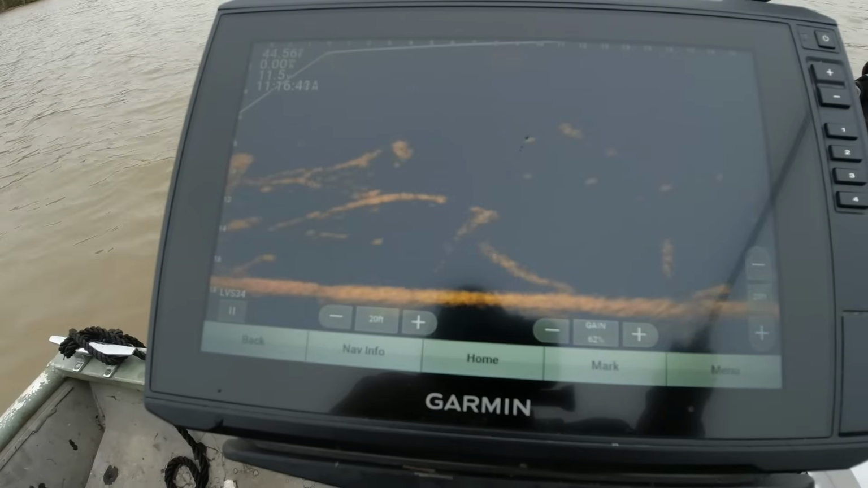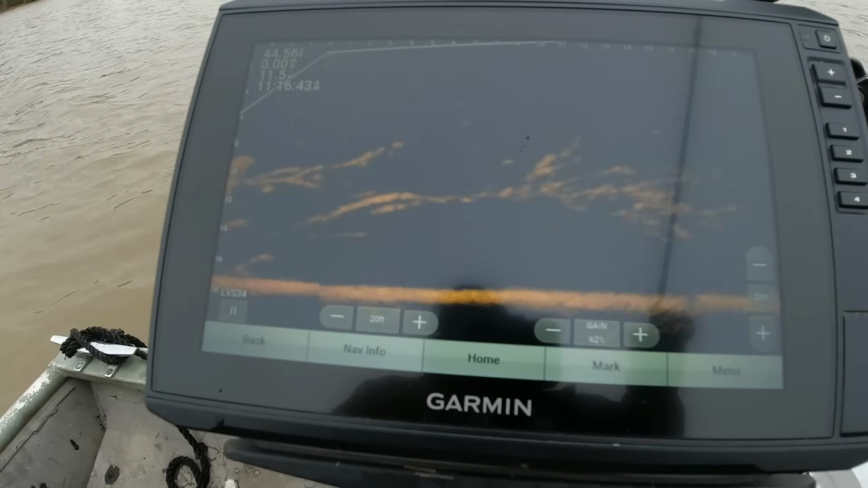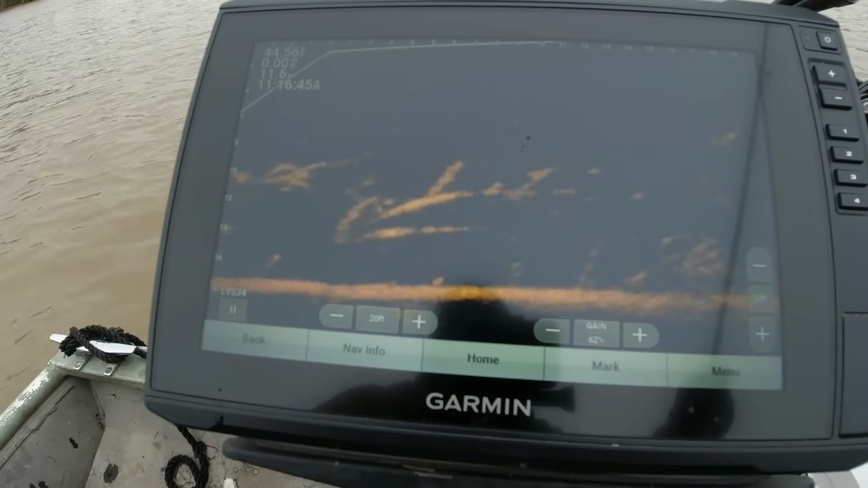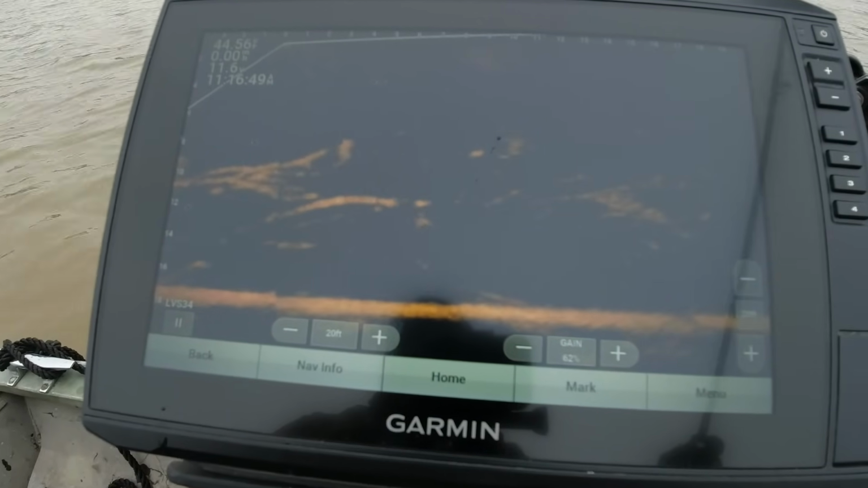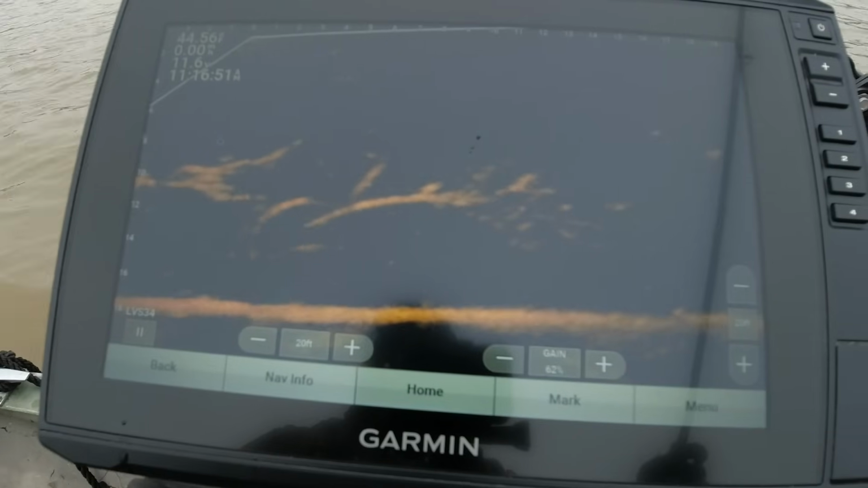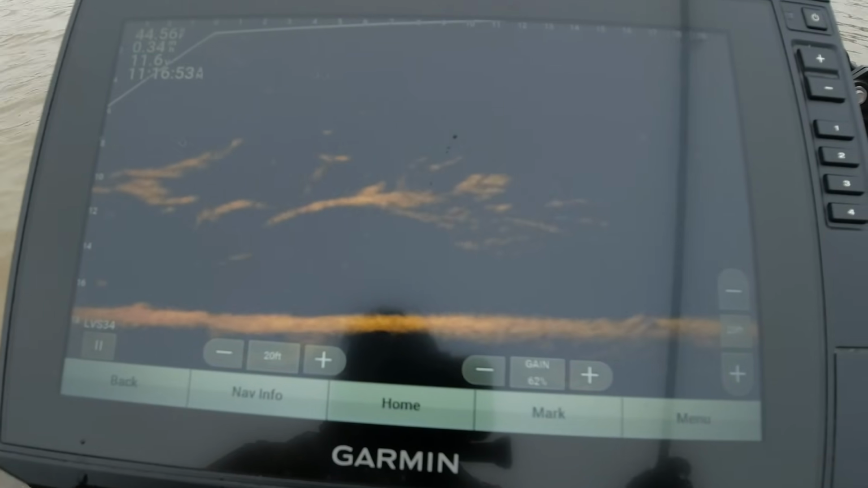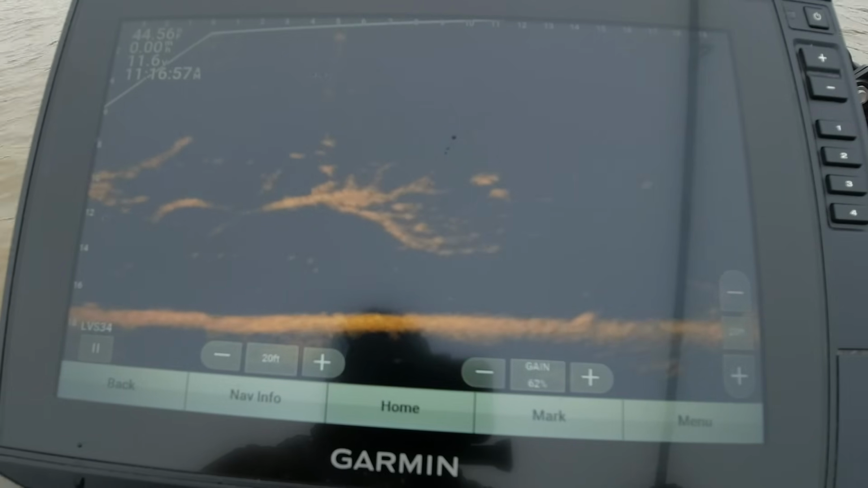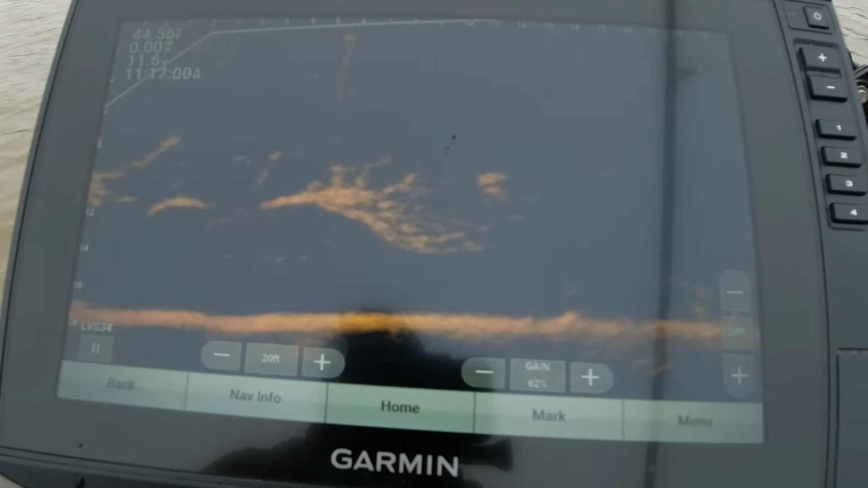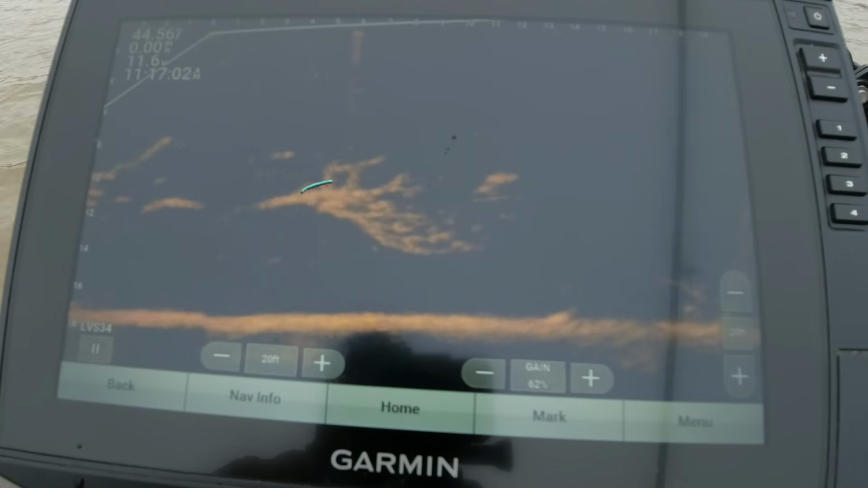I've seen a better fish up under that limb. So I'm gonna get back up here and see if he's still there. He don't look very big either. See him right there, that real bright spot up under that limb.